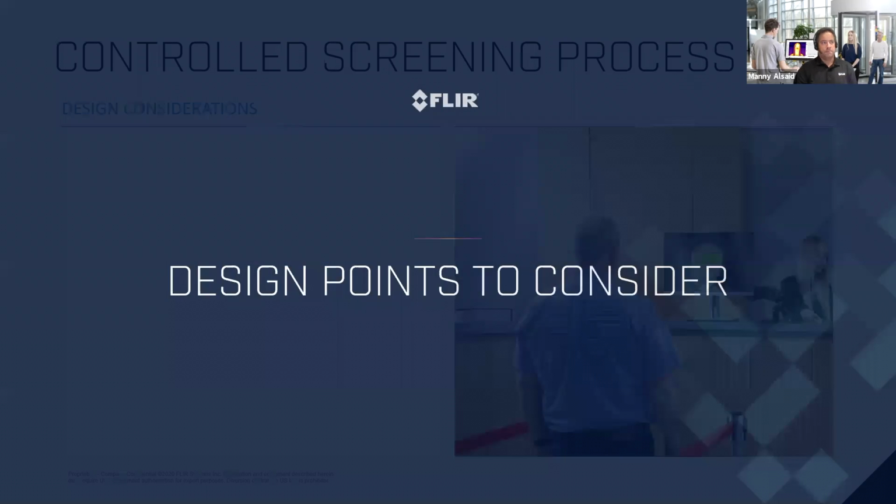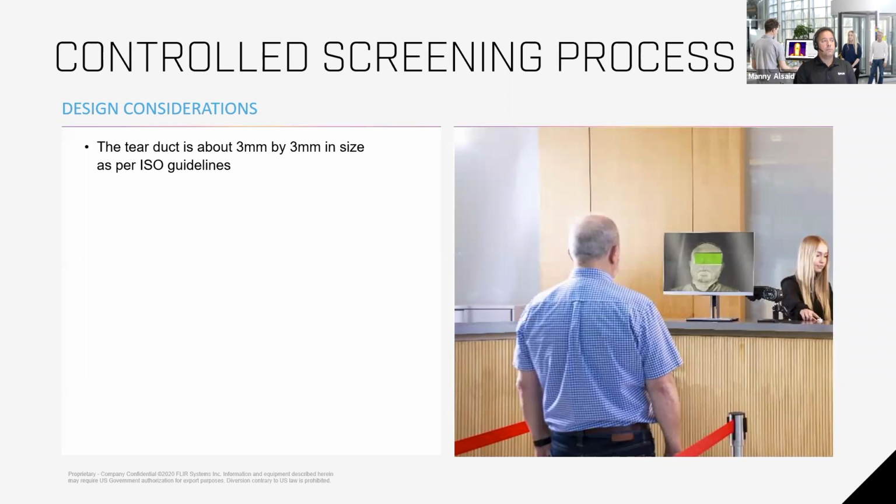Design points to consider. What do you need to do? If you remember, the tear duct is the best spot to measure, about 3 by 3 millimeters by ISO guidelines. Anything we choose for the camera, this is something we can help you with choosing, we have to make sure that the single pixel size is about 1.5 millimeters at whatever distance you choose to install the camera.